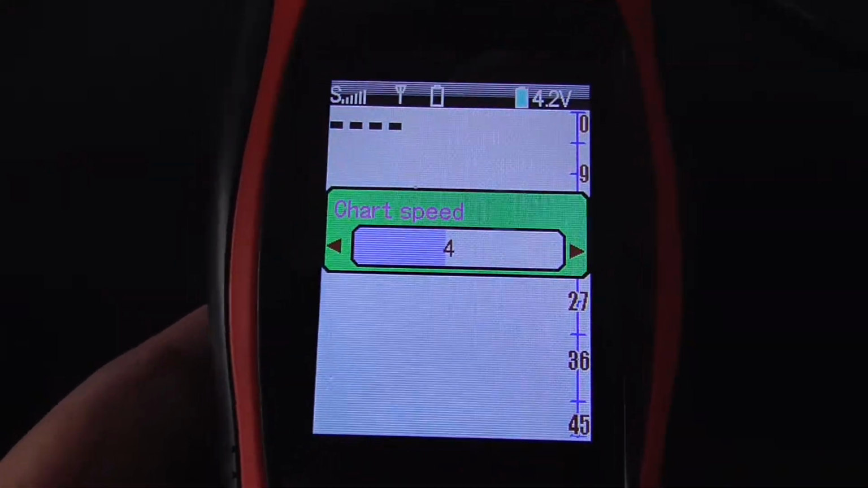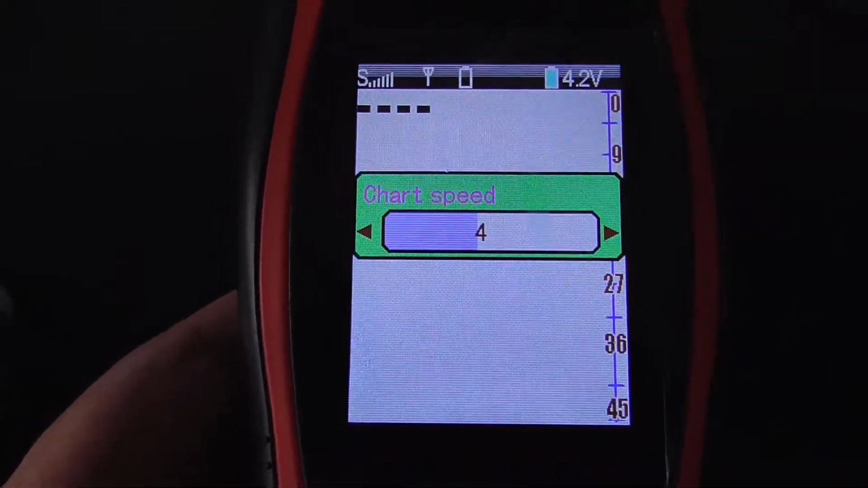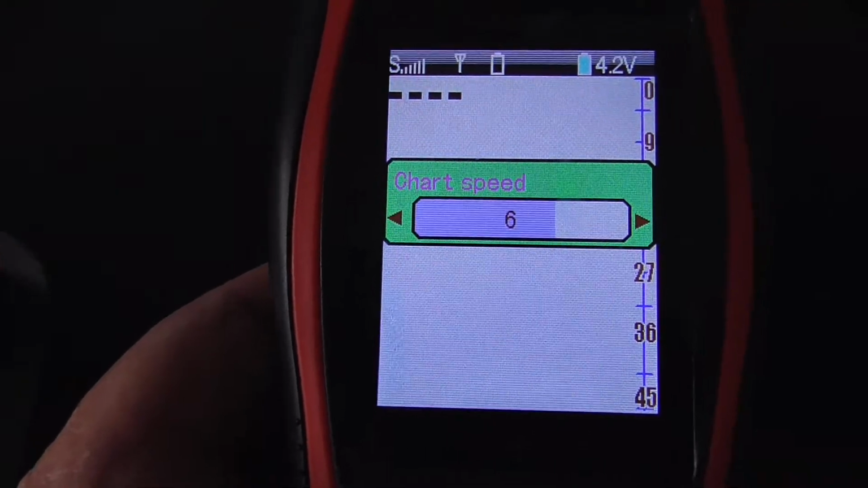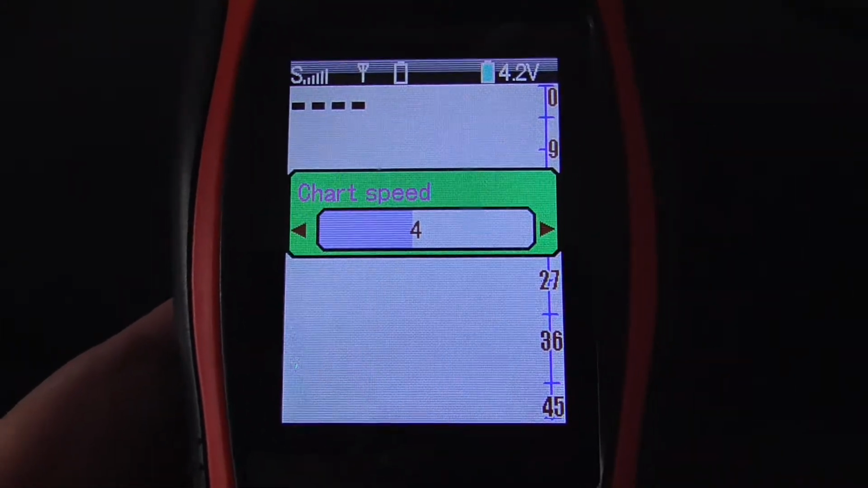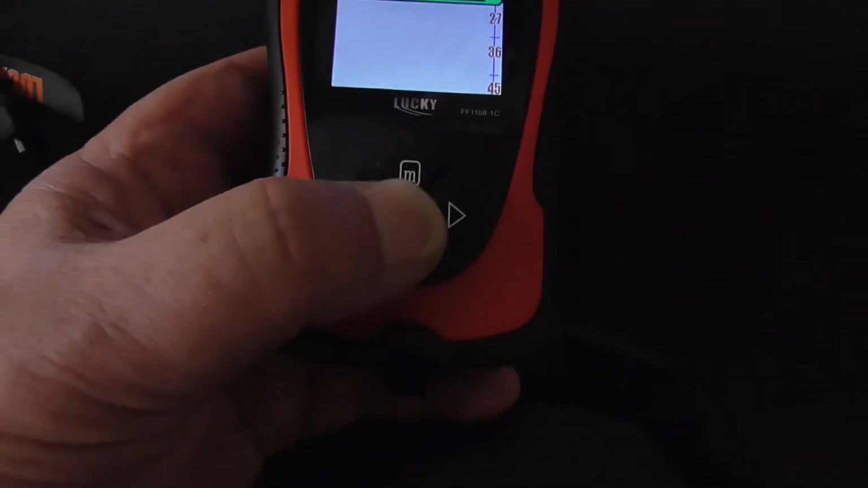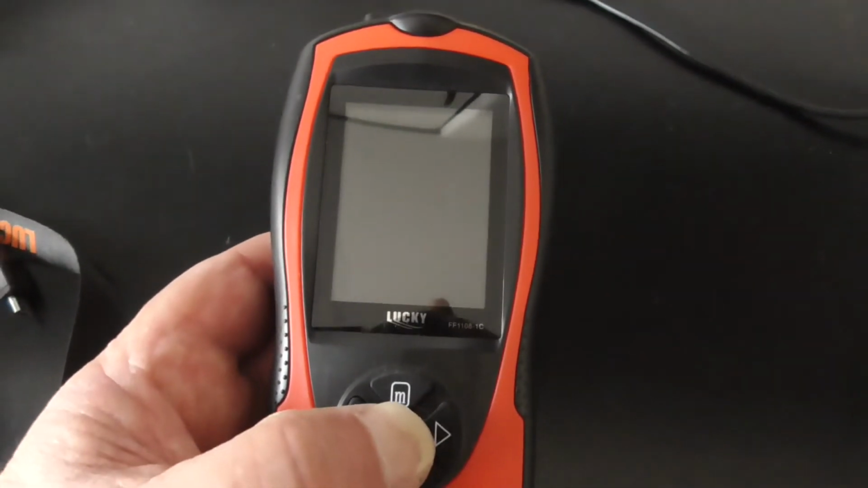Chart speed, this is important. If you're going slow on a boat, you don't want a fast chart speed, but if you're going faster, then you're going to increase the chart speed. Okay, up and down to how you want it. You actually have to be on the boat to try this. Okay, and switching it off. Shut down, here we go. Now let's go and try this on the water.